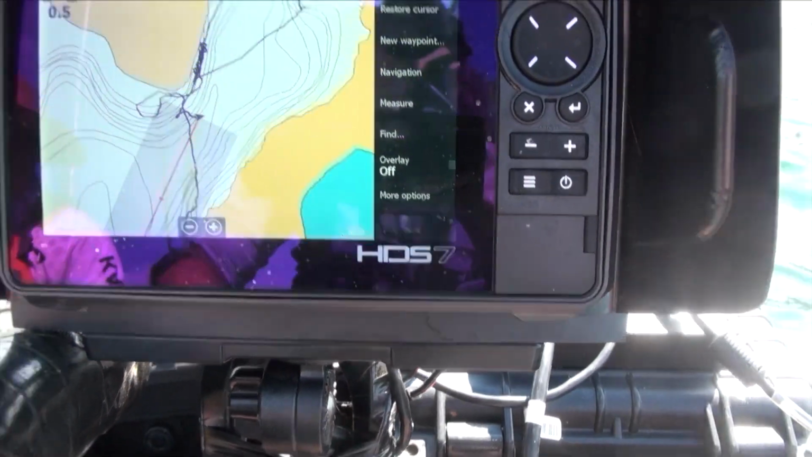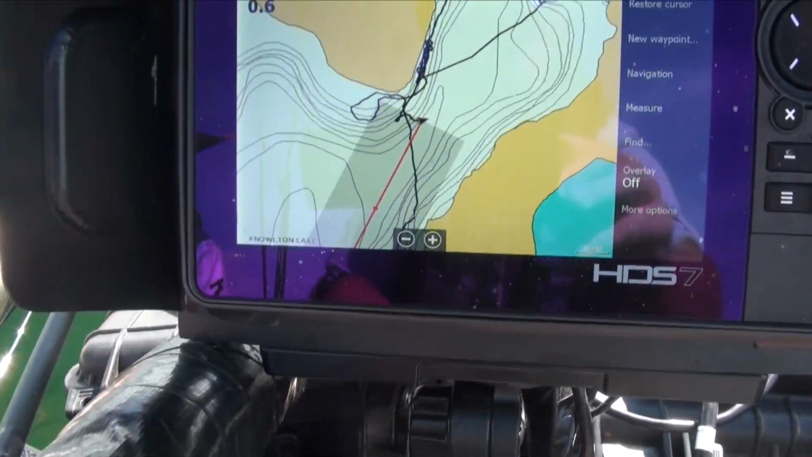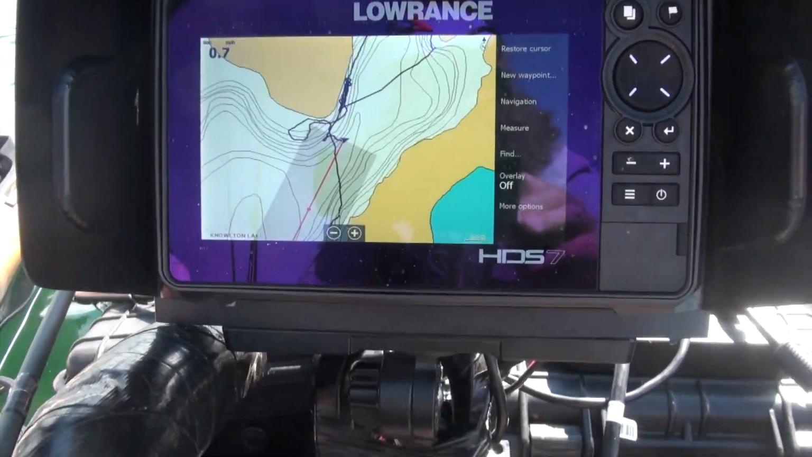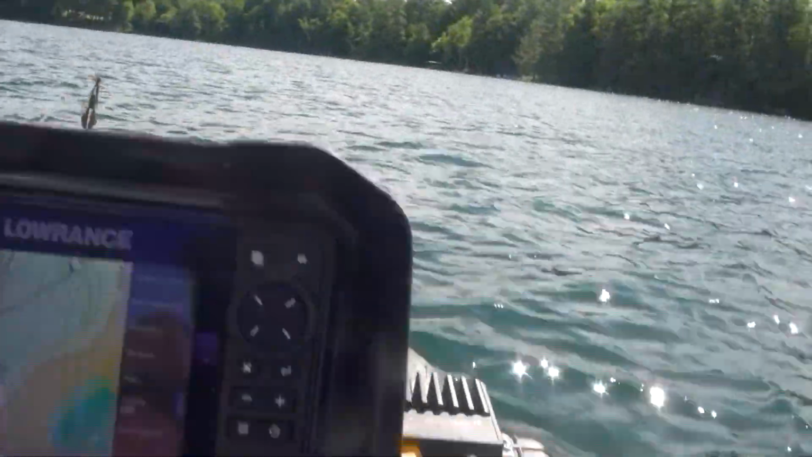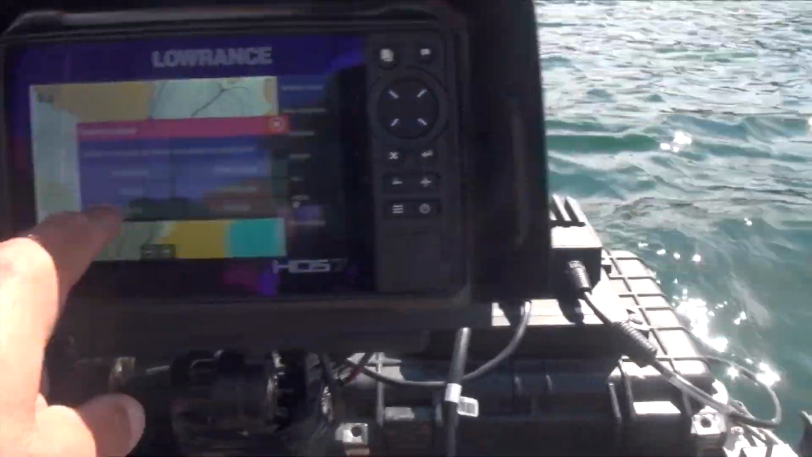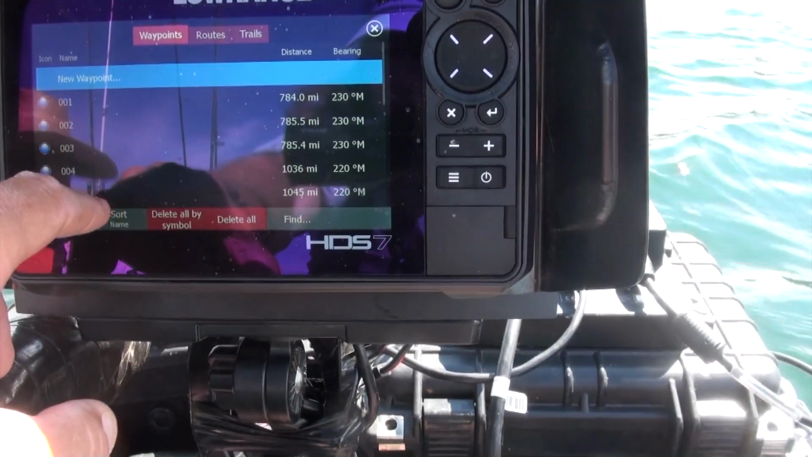And GoTo, you see how I hit that, and it started a kind of gray shaded area with a red line down the middle. So as we navigate, we stay within the gray line, and that gets us there quick. The other thing that I kind of passed over when looking at the waypoints, it'll give you a distance.